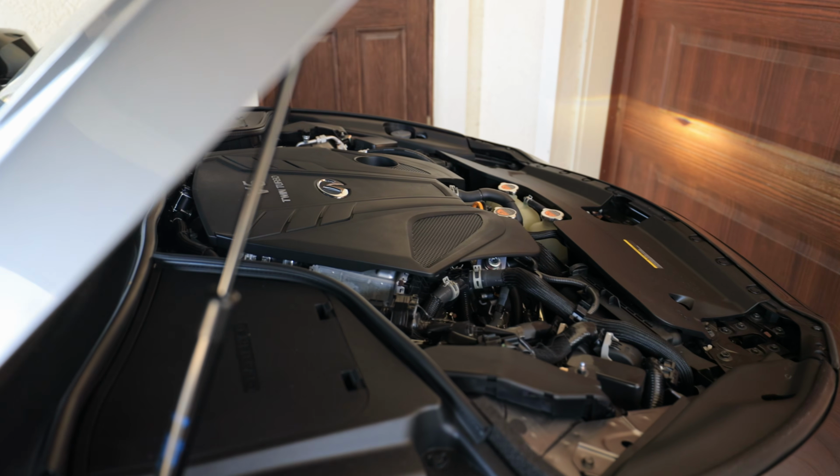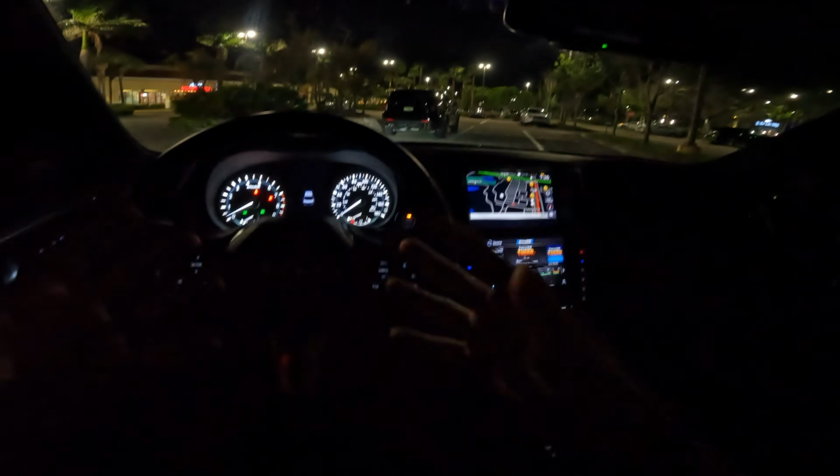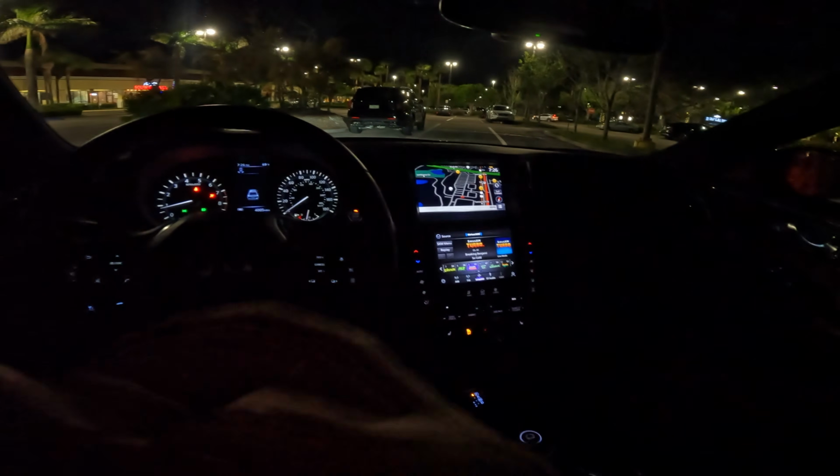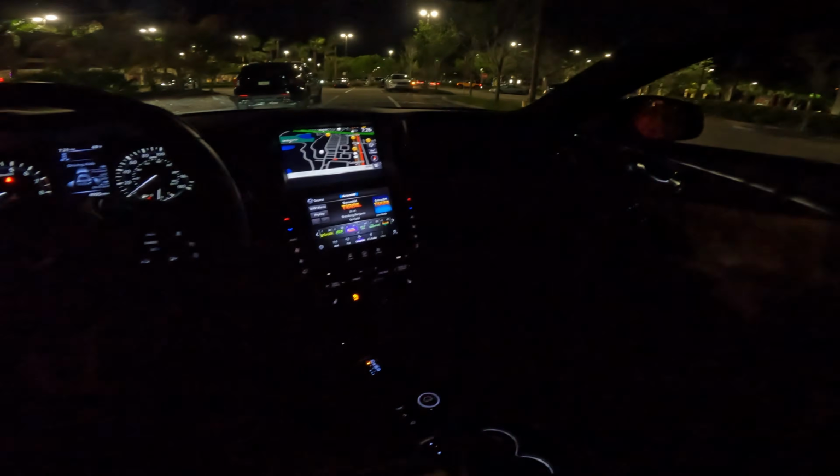So let's fire up the twin turbo V6, 300 horsepower, 295 pound-feet of torque. That torque comes in at a very low RPM. It's very fun to drive this car in town. This particular model has all-wheel drive.